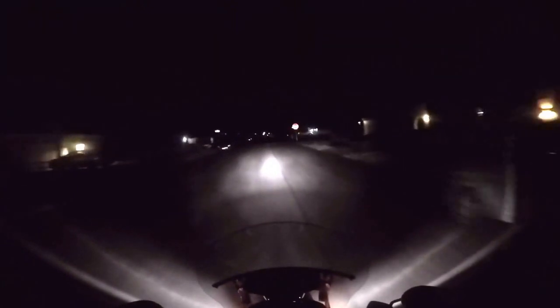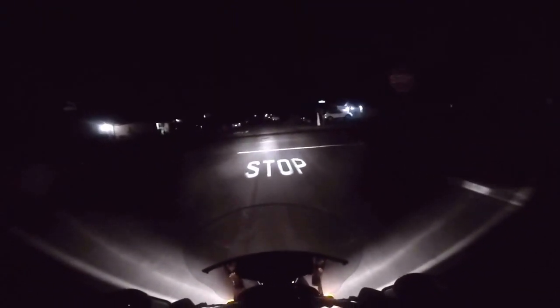We're going to compare this with the headlights that are set up as factory equipment on my 2015 Harley-Davidson Ultra Limited, and we'll be able to compare the two. So, for starters, I wanted to give you a frame of reference. Low beam, high beam.